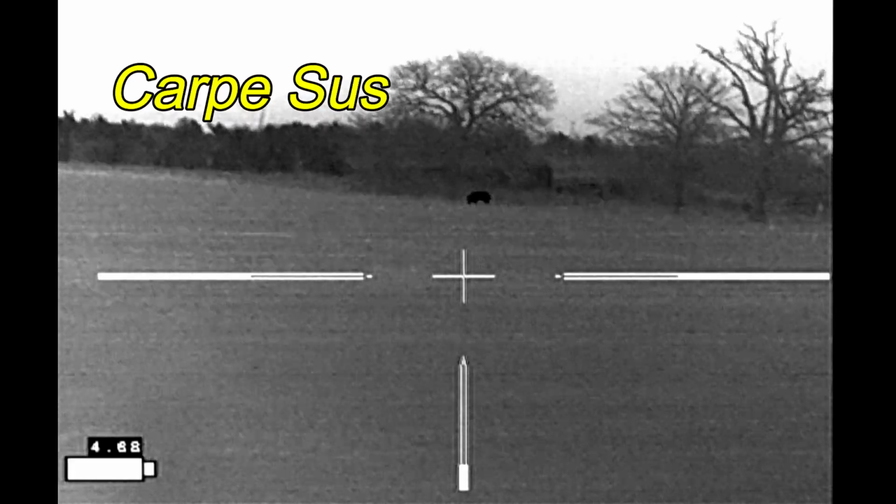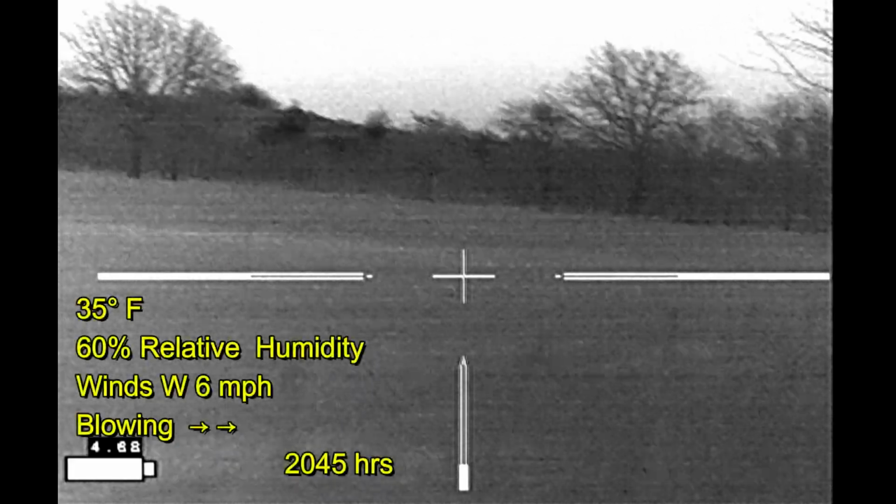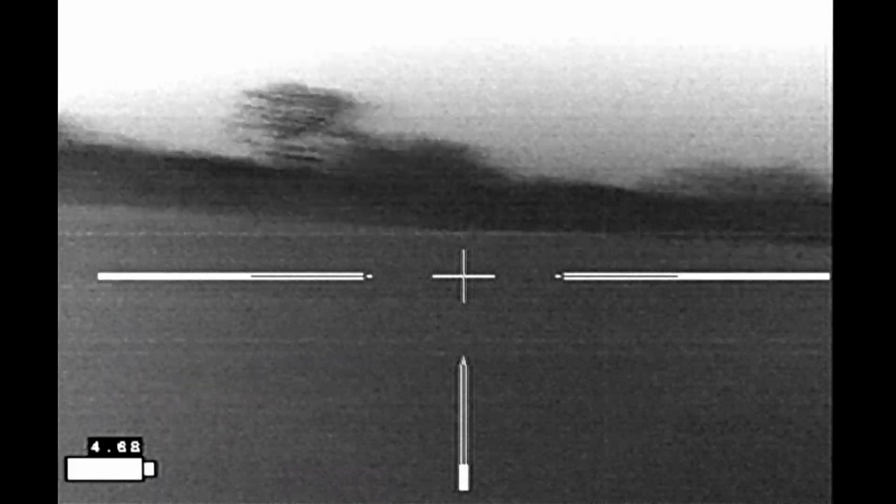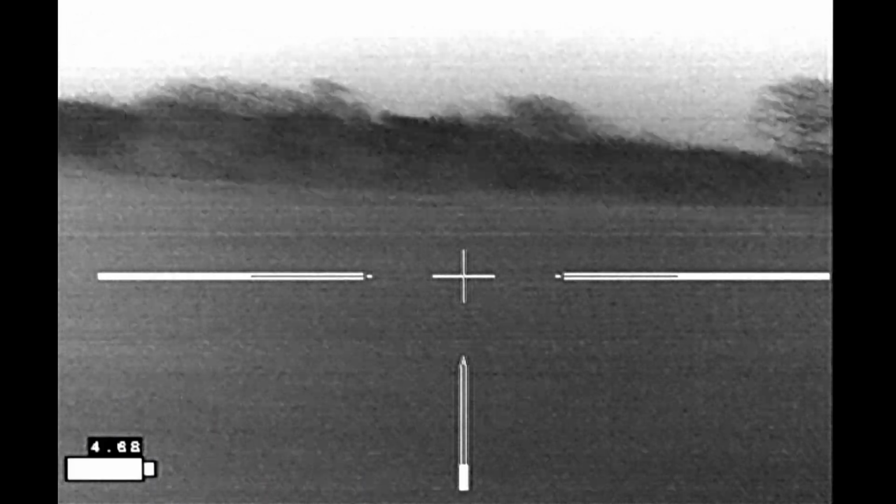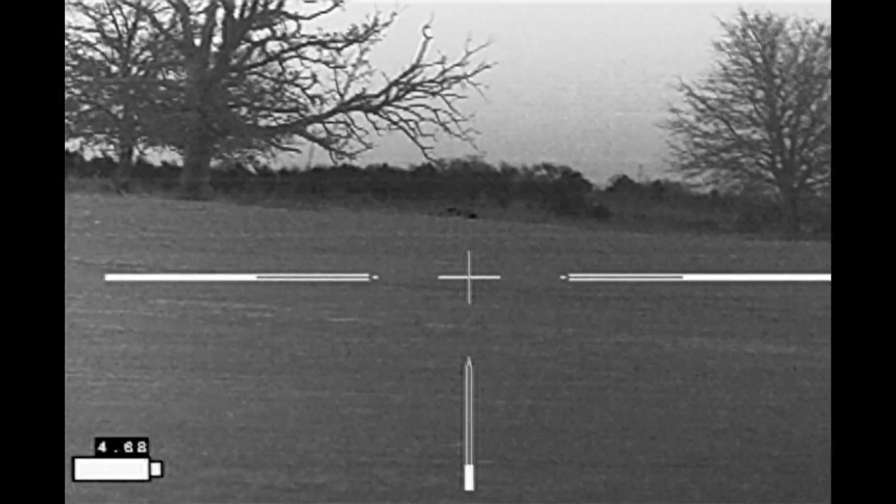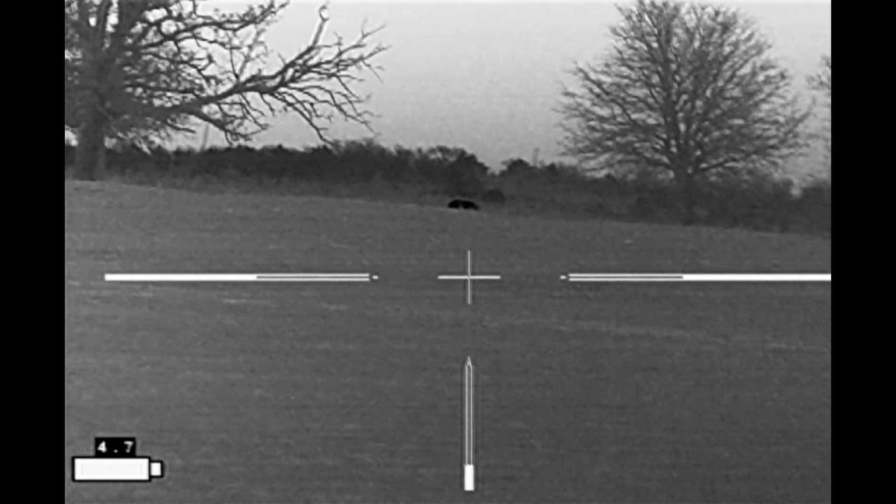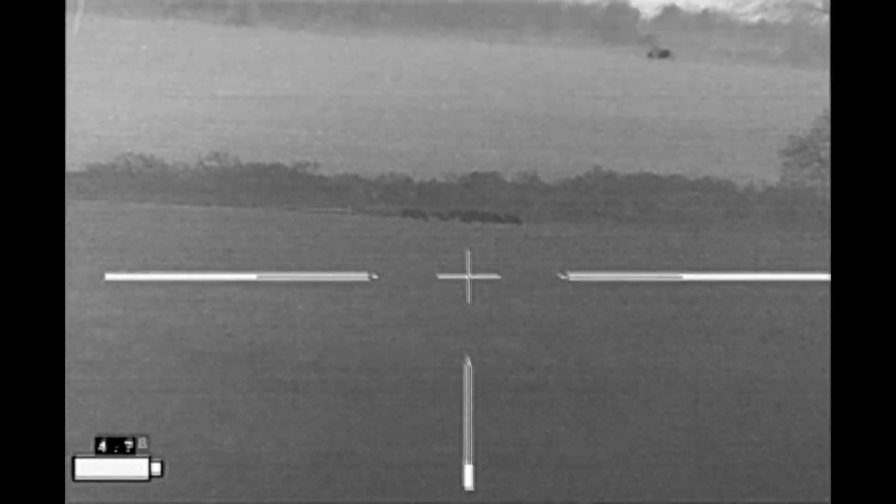Carpe Jesus. When hunting up in North Texas, I arrived on the property and spotted this one hog out in the field, and started to make my approach on it. And he slipped away to the other side of the fence, which is a no-shoot area, and he was gone.